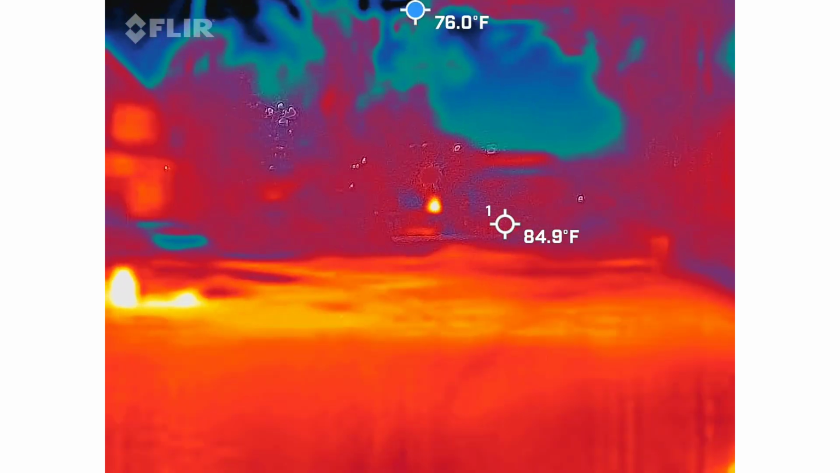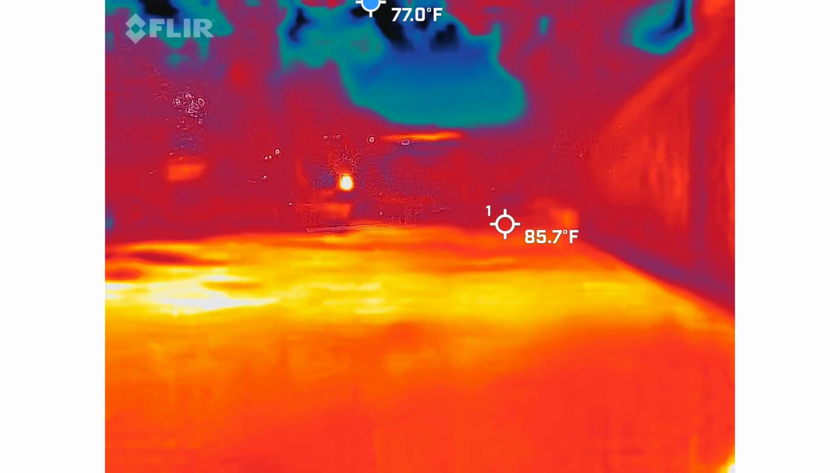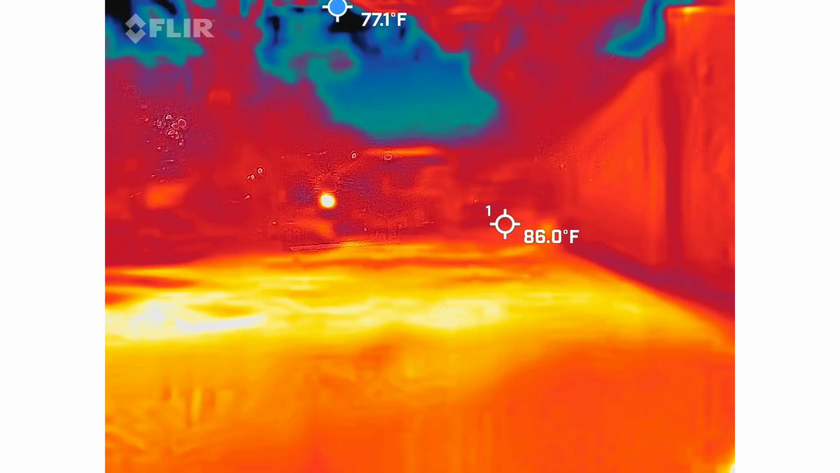So with your camera, Gene, I'm going to have to change that up because I already had John in my head. That's all right. That's okay. That's cool.